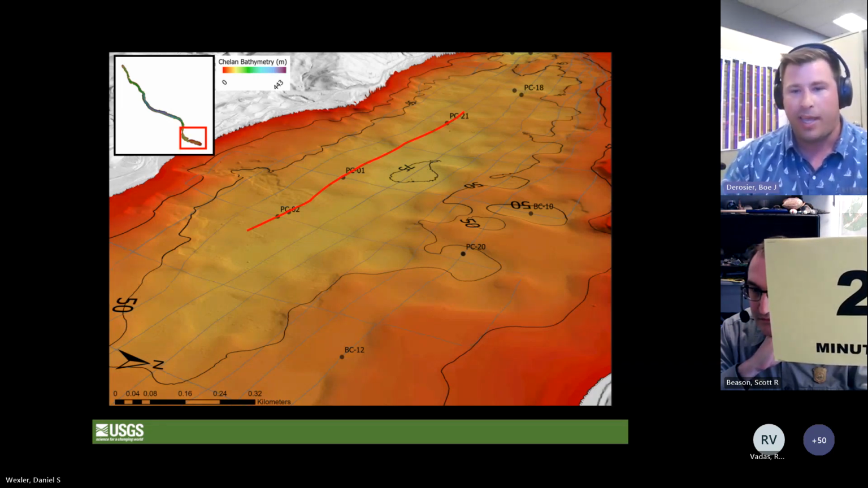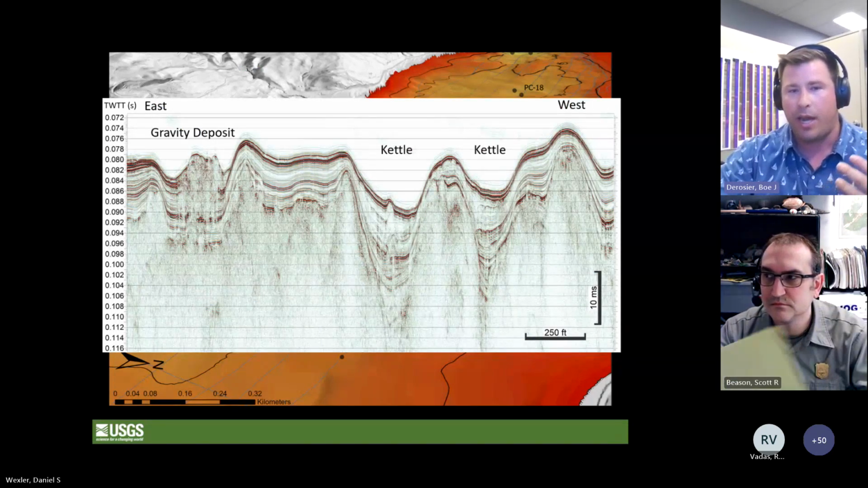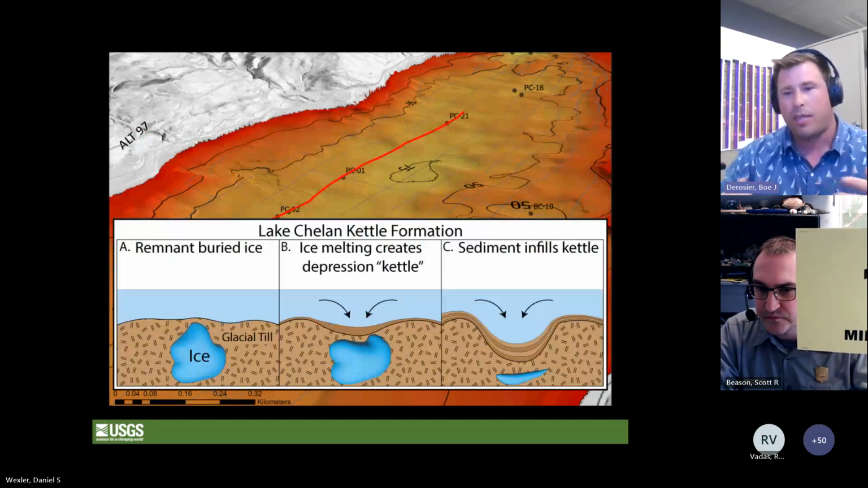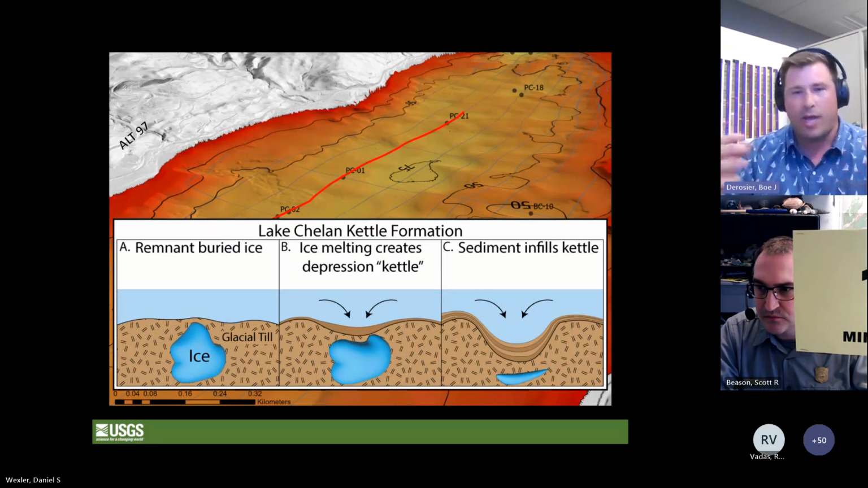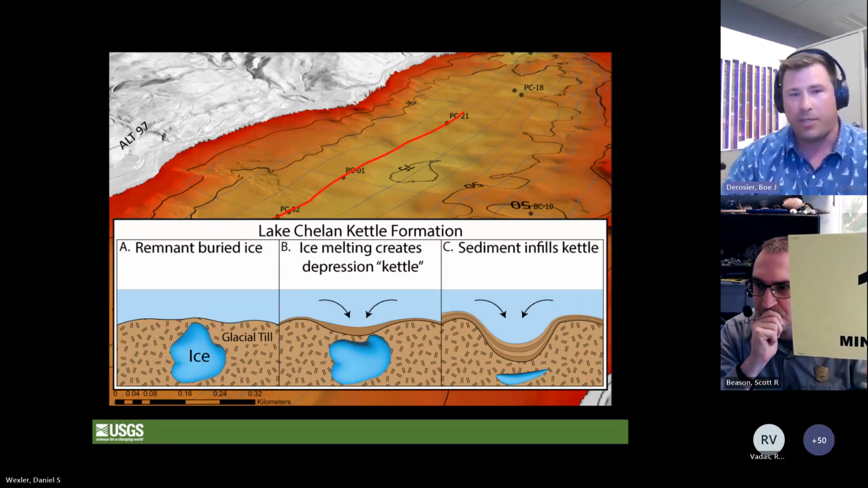In the southern part of the lake, it's characteristic of these kettle structures where we have these little depressions. We also see that the southern part of the lake is dominated by a bunch of these failures. These kettle structures are little depressions, and we can image these using the seismic data. What we think is happening is that there was ice entrained in the till. The ice is gradually melting, and as the ice melts, it creates available space where the sediments then infill these holes. So the southern basin of Lake Chelan is dominated by these features.